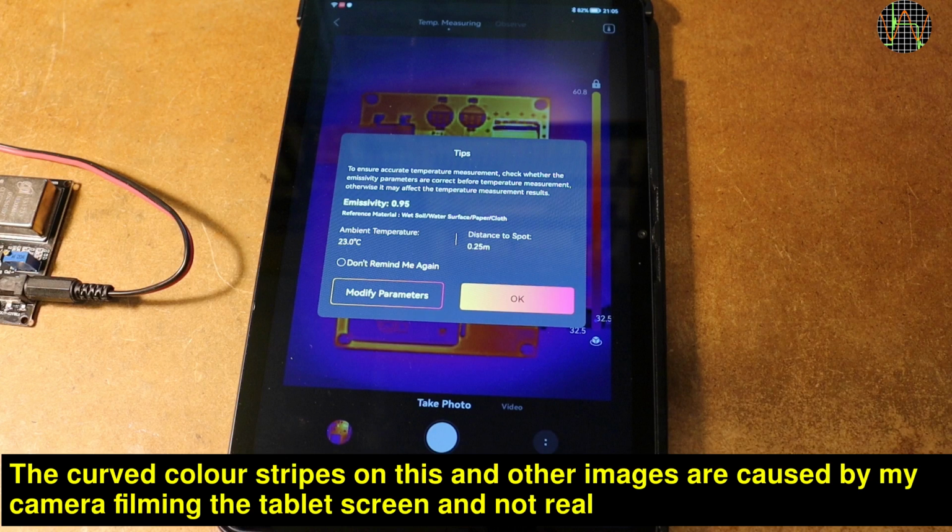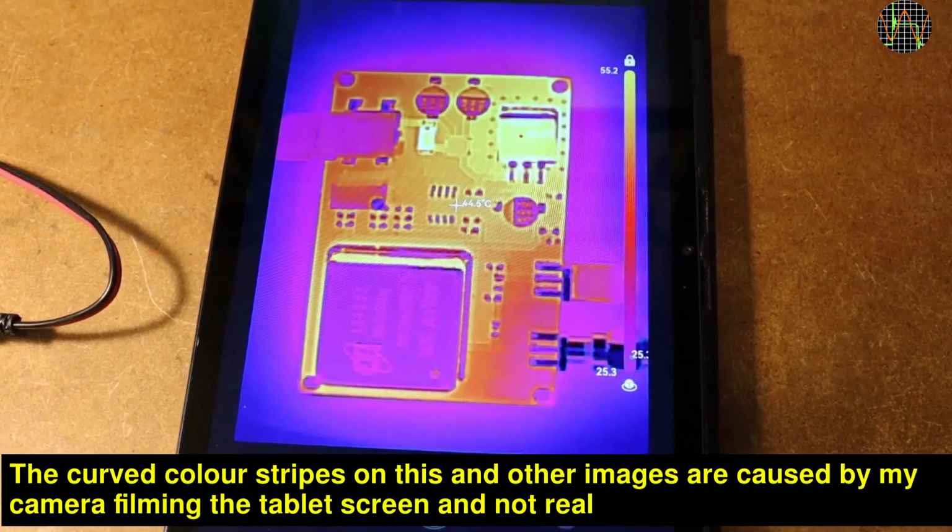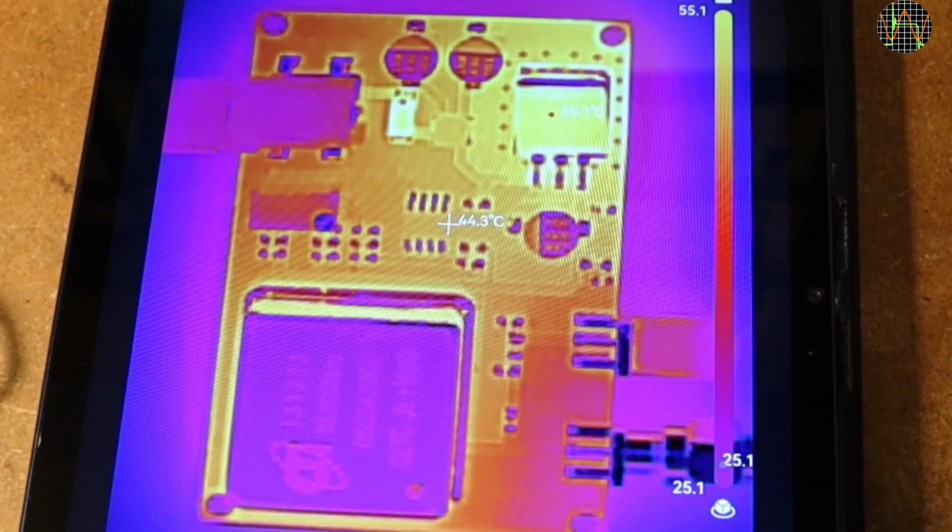For now, I click OK and get a default screen with a nice color map and a color bar on the right giving you the scale. The temperature in this image goes from 23-point-something degrees Celsius to about 54 degrees Celsius.